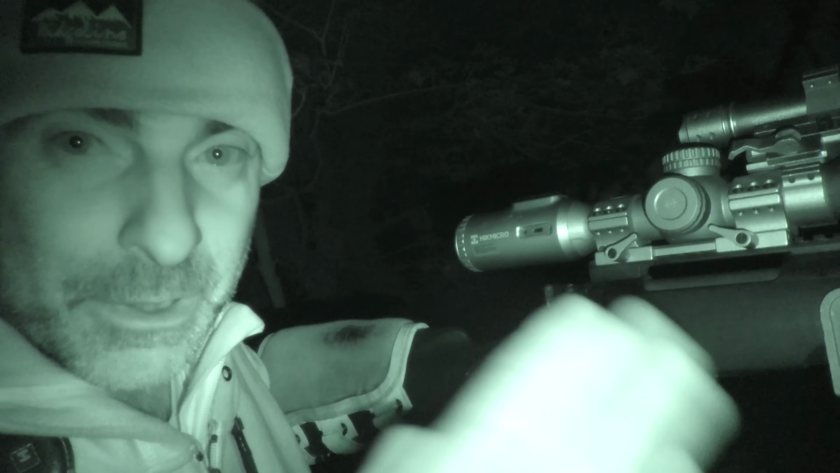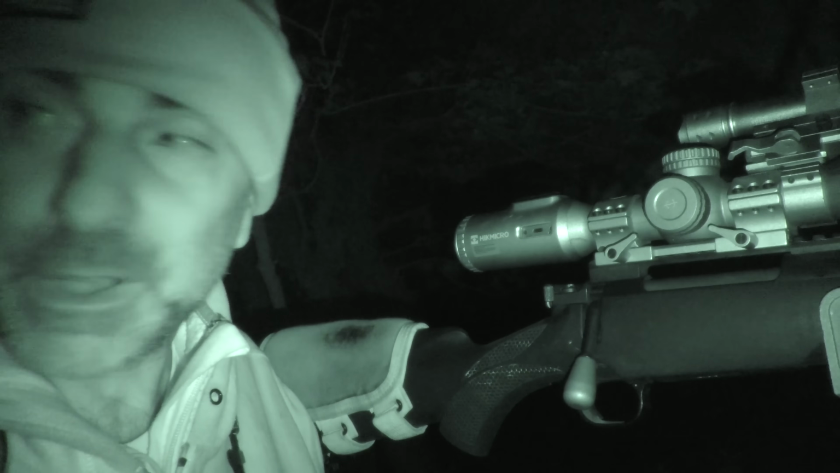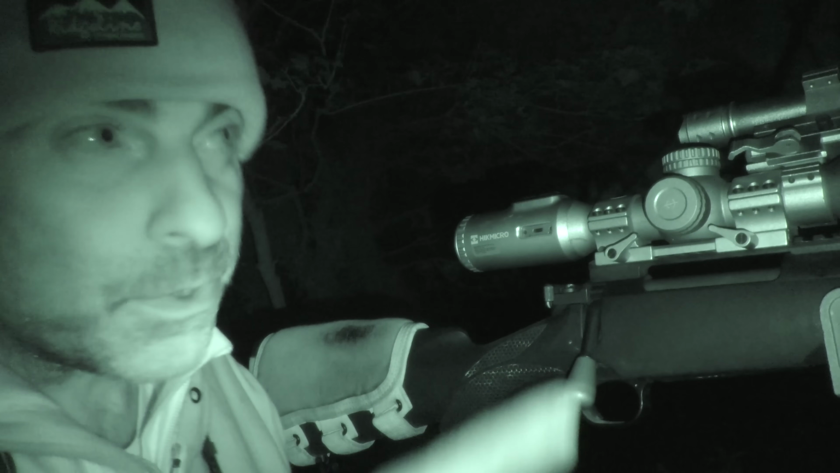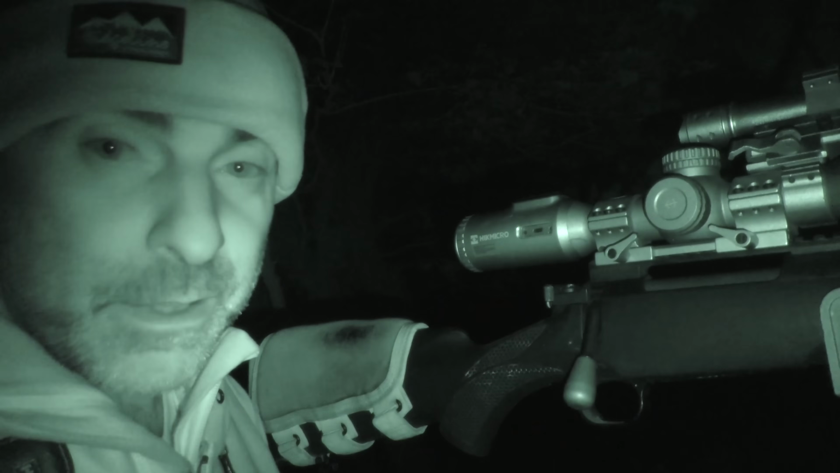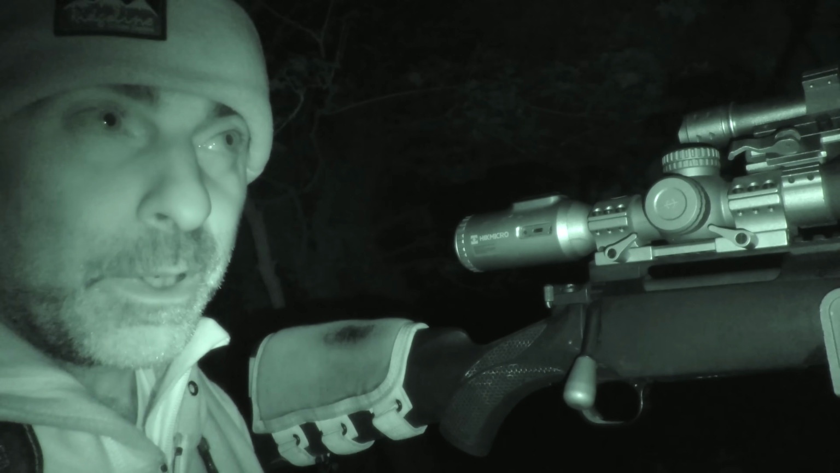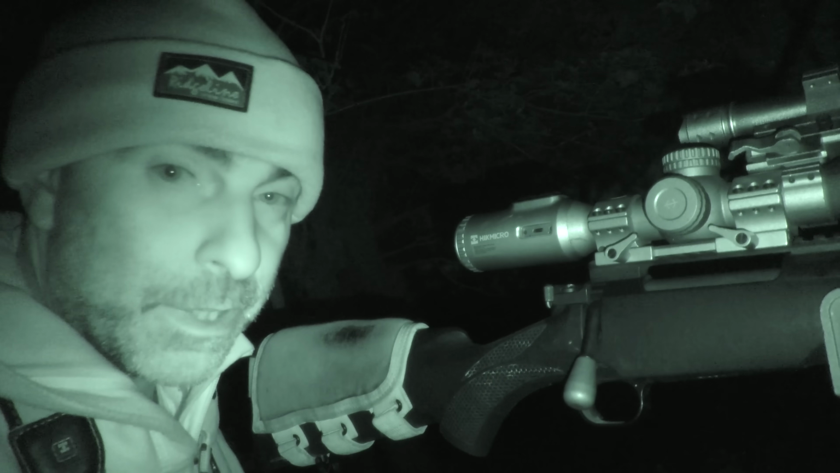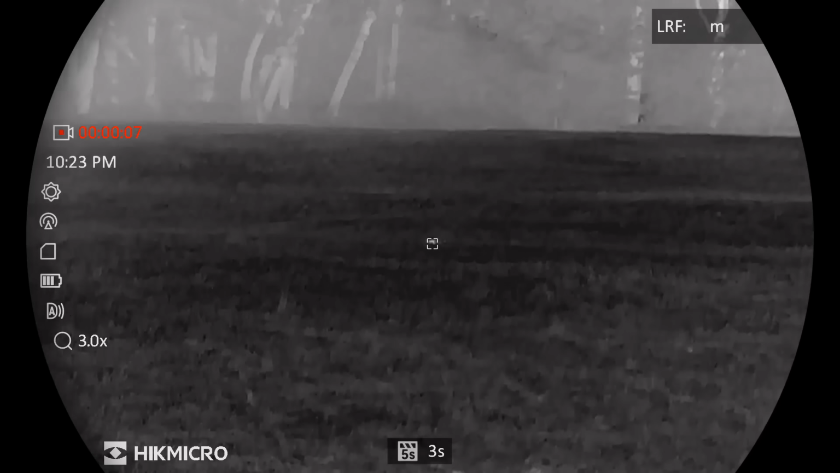A fox came out of the nettles to the left of me, which surprised me because the security light came on to the right at the farm, so I think that must have come round behind me and then come out the nettles just over here to my left, and he just trotted straight out into the field looking for the cooler, but he must have clocked something because he stopped broadside and he was looking straight towards me. I just took the shot. He wasn't very far, I think he was about 70 metres.